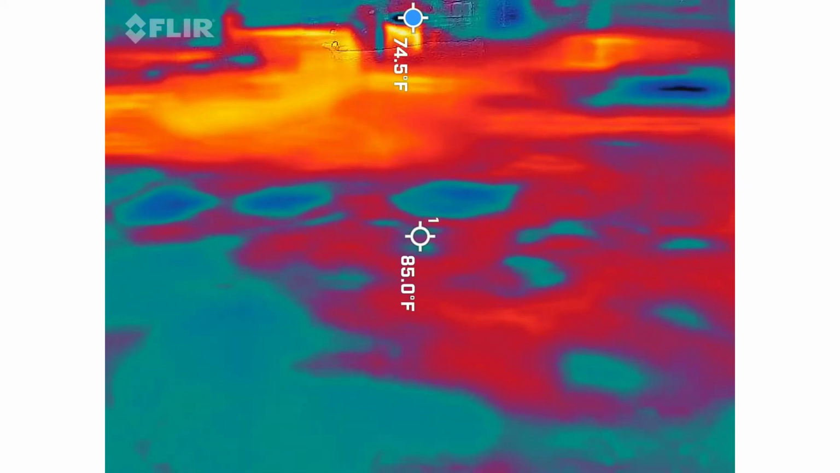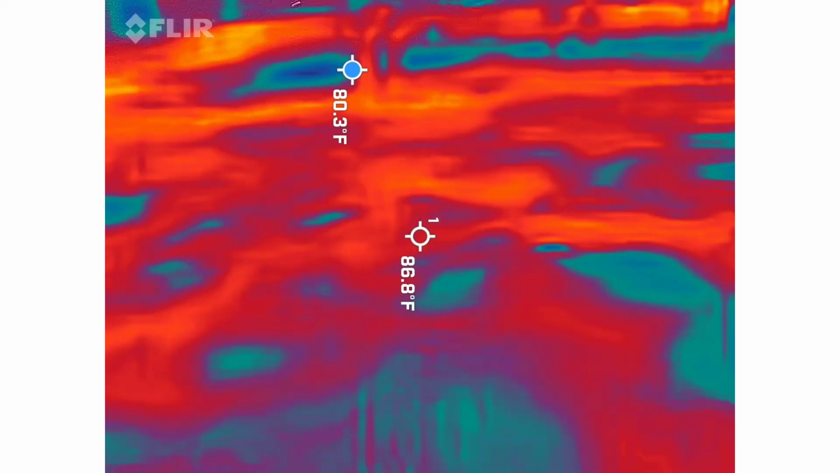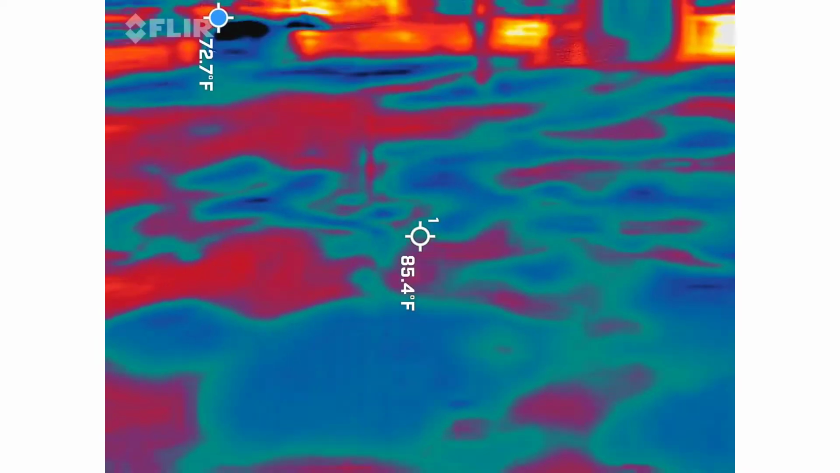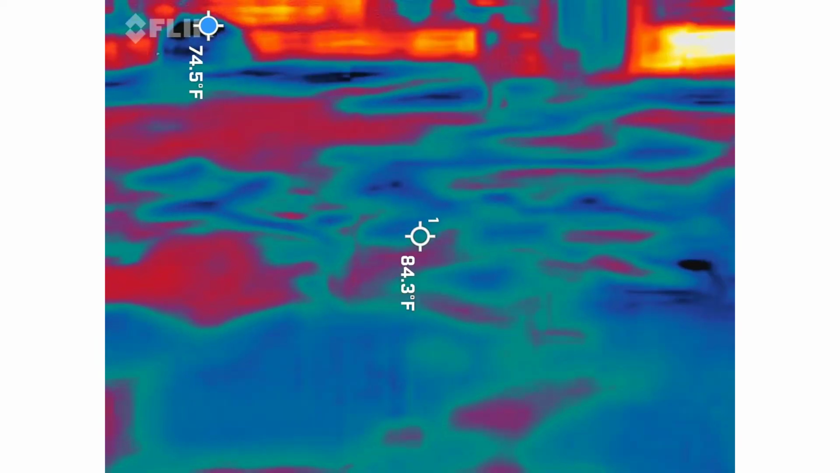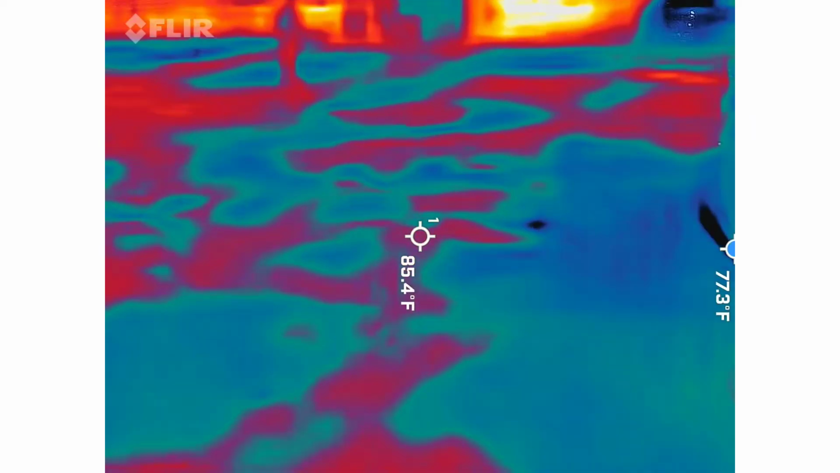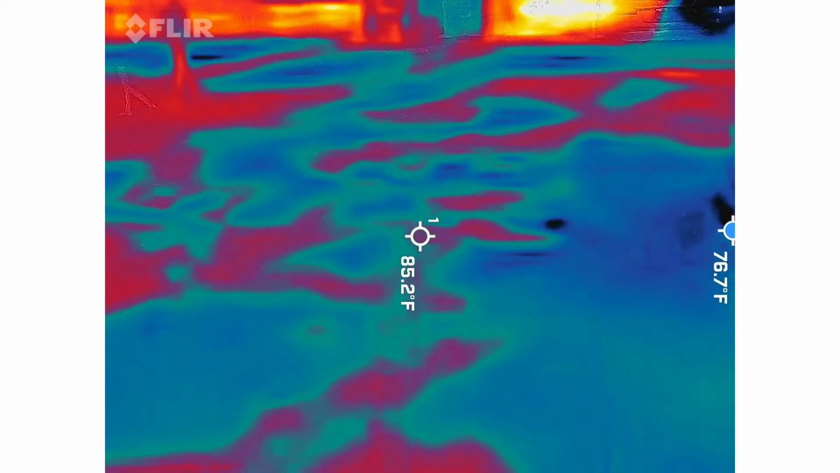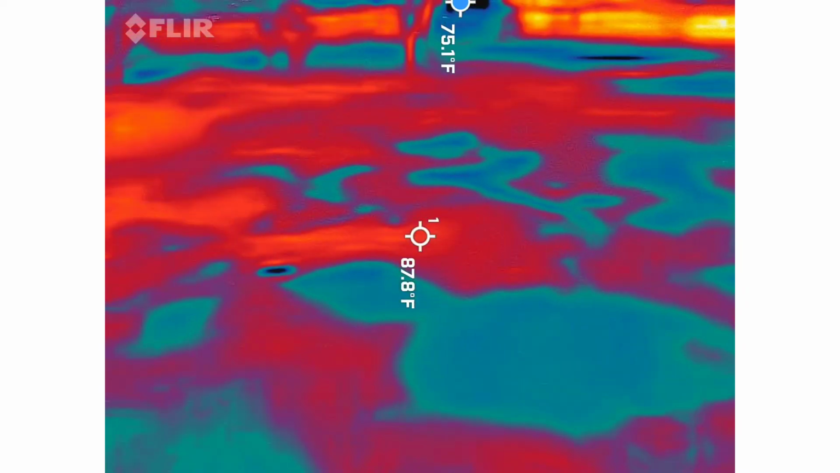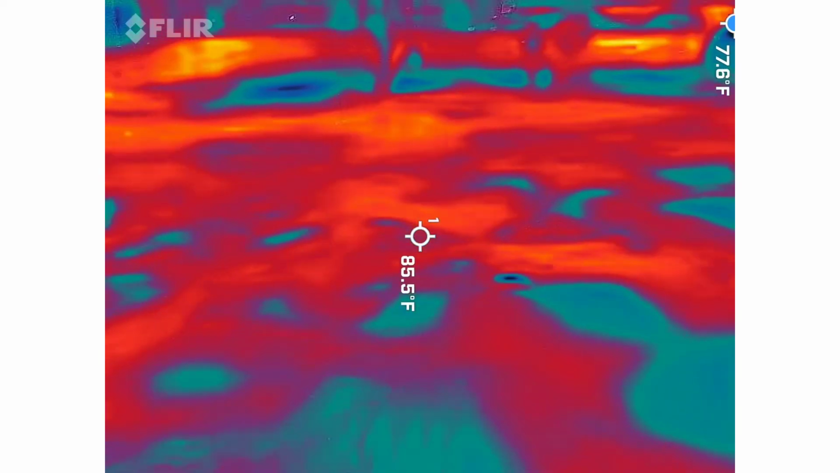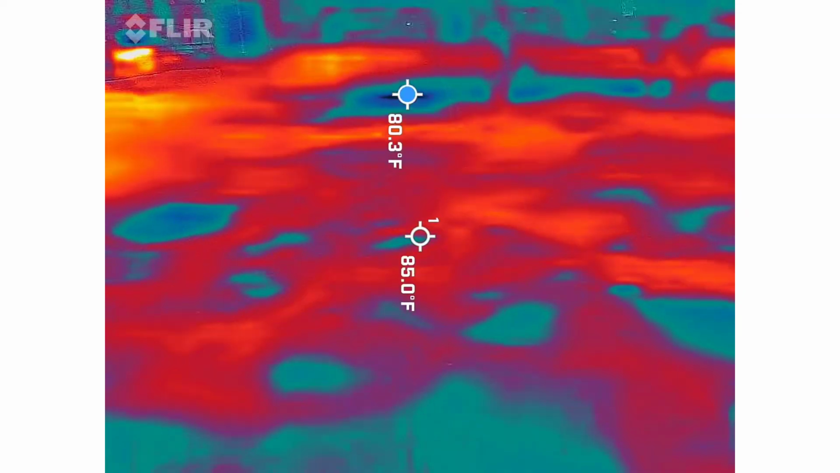How many were there? Does it say where the mansion was?